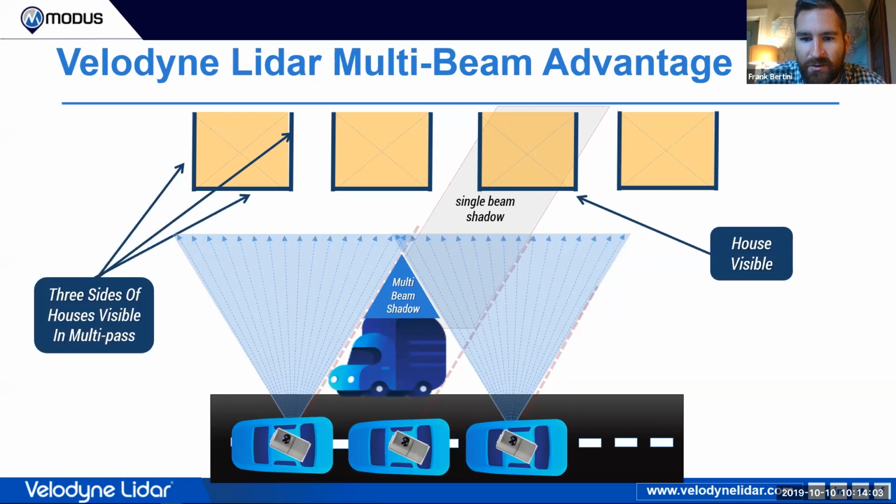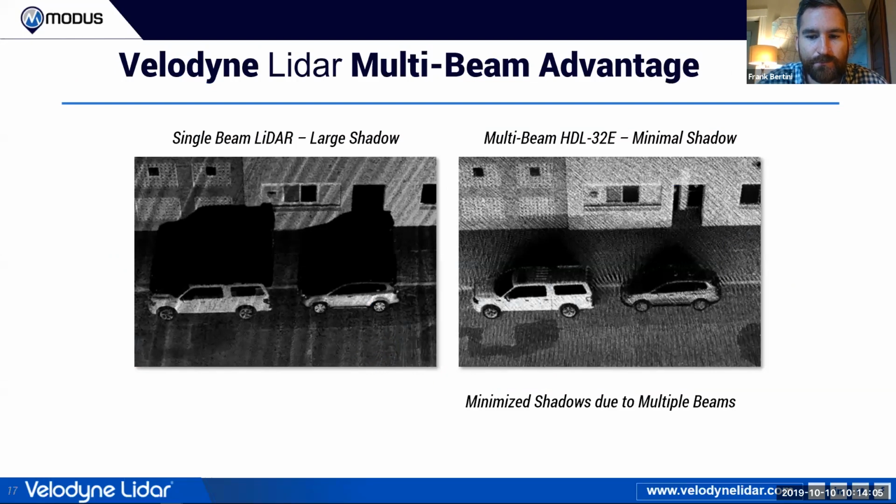So we'll show what that looks like in the real data here. This is an image taken doing some roadway mapping. You'll see on the left, single beam LiDAR was used, and you can very clearly see the shadows emanating from the cars. So anything behind there, if there's a fire hydrant or a doorway or any other structures that you might be interested in, they're just simply blocked because you only have that single beam and you're only passing through directly and hitting it at a perpendicular angle.